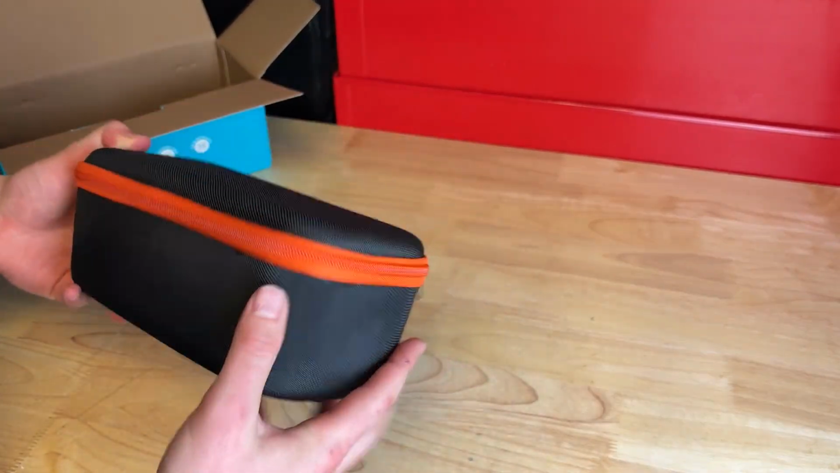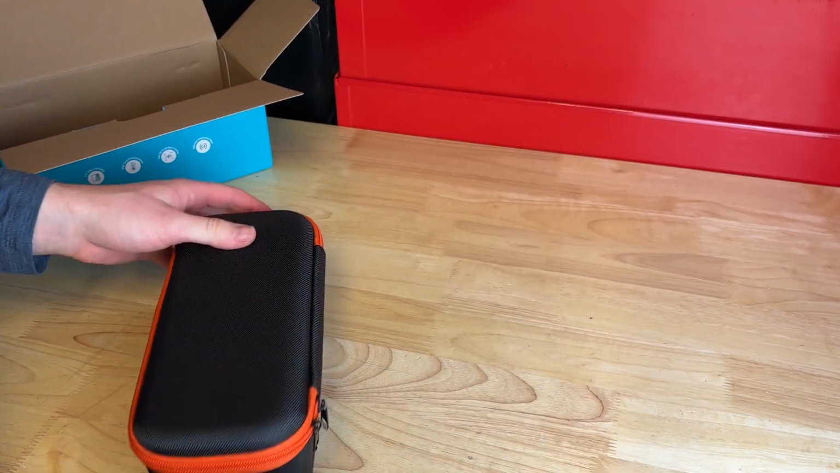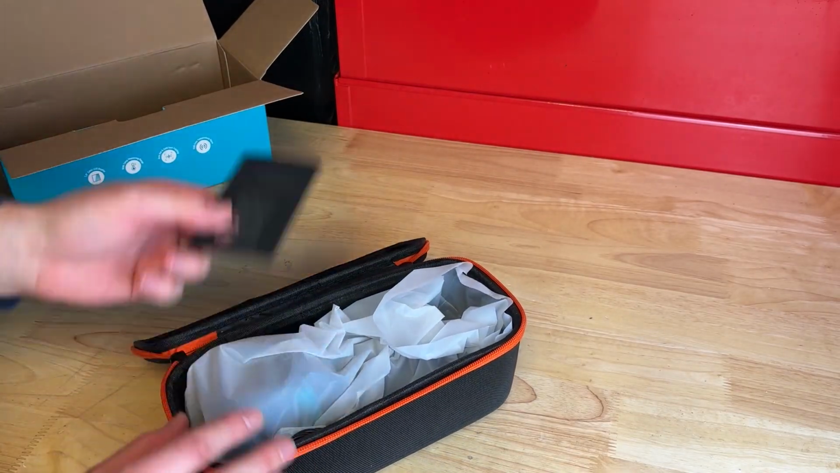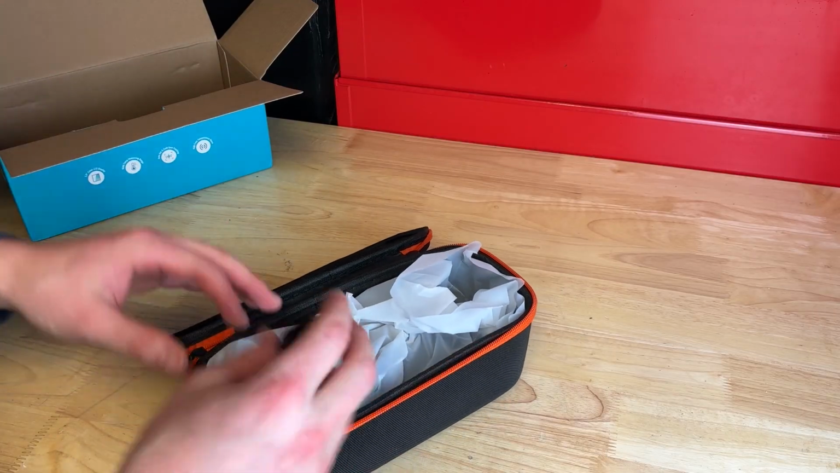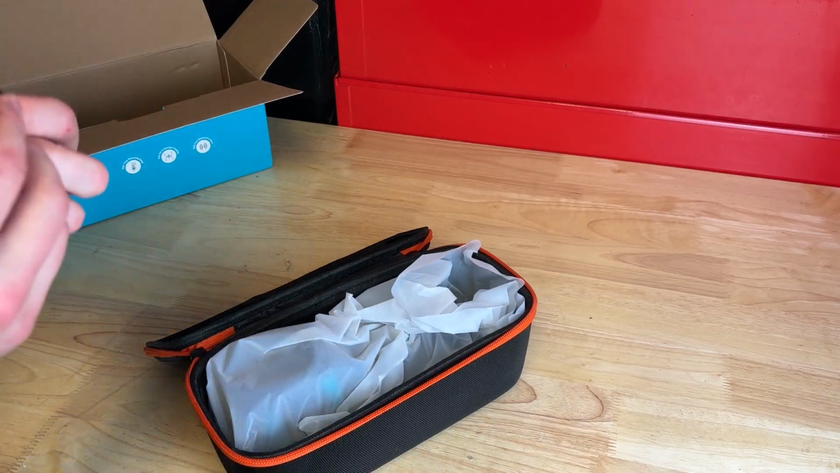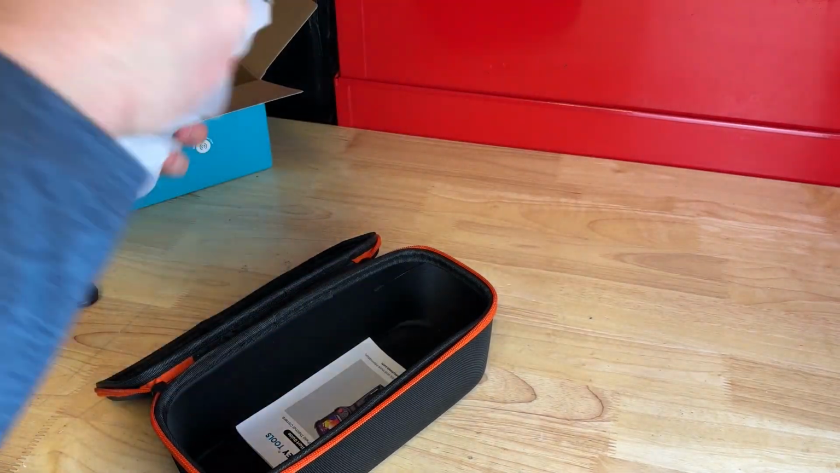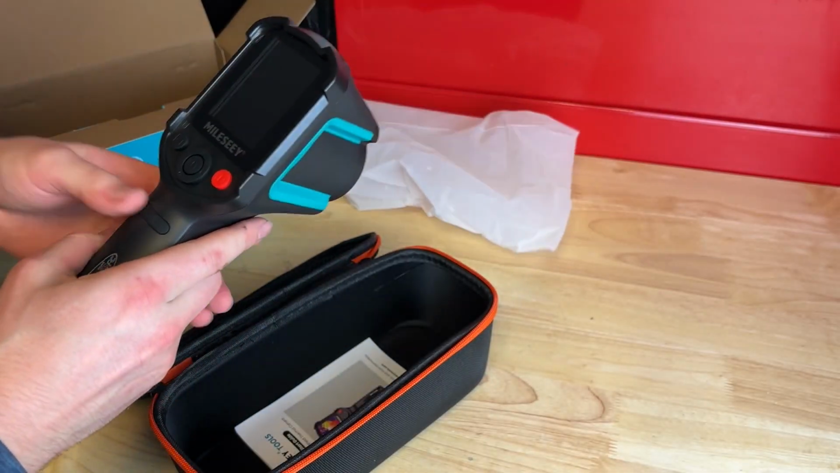Interesting case here. I was really hoping it would come with some type of good protective case, again, because these are not cheap. And if you're going to be having these in your truck or anywhere else, you don't want this thing to get damaged. Is this USB-C rechargeable? I think it is. That is awesome. I definitely like to not see batteries with that. Okay, cool.